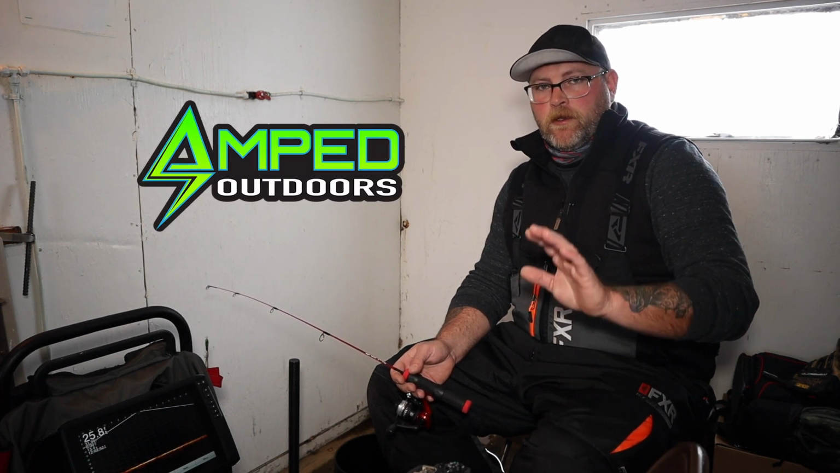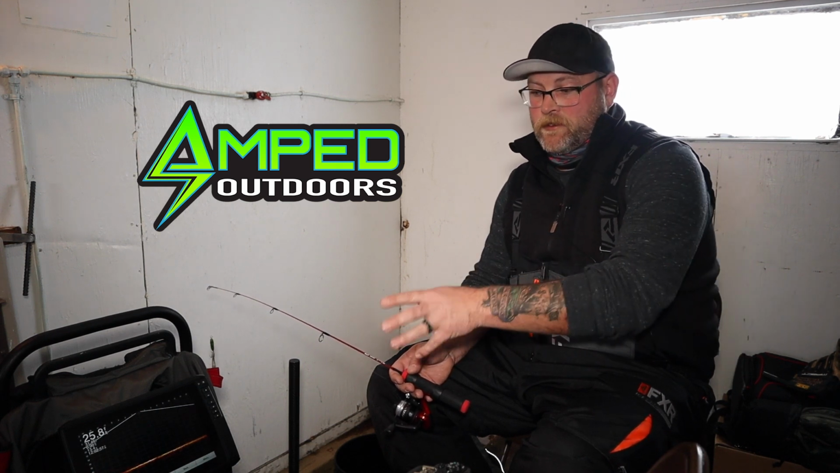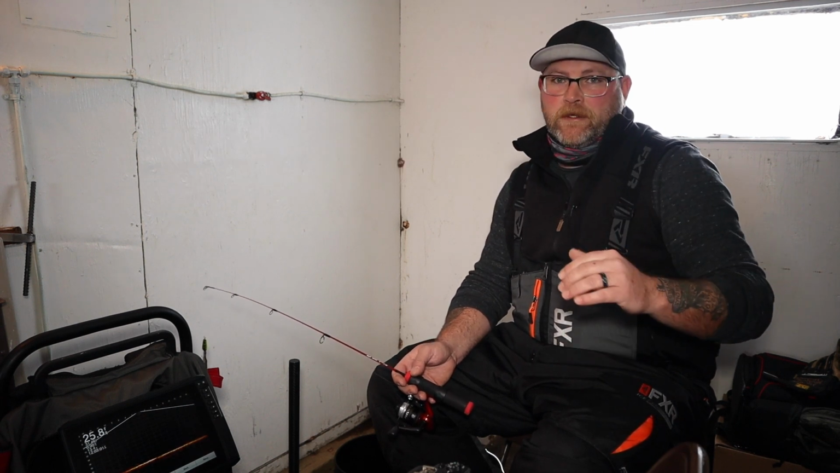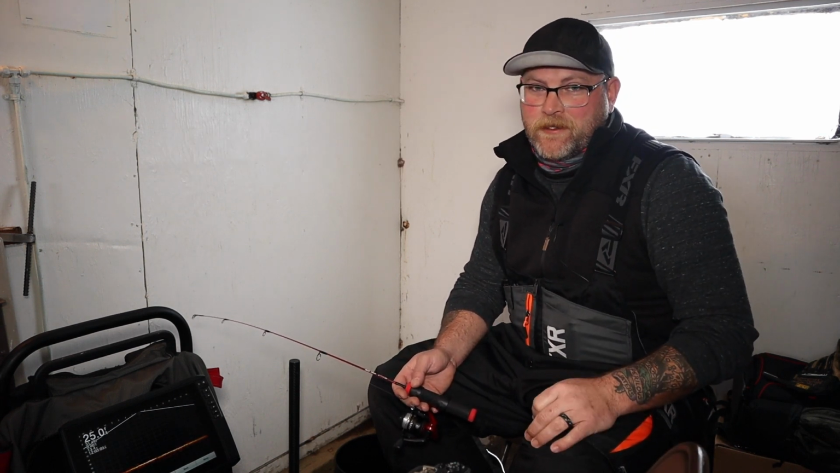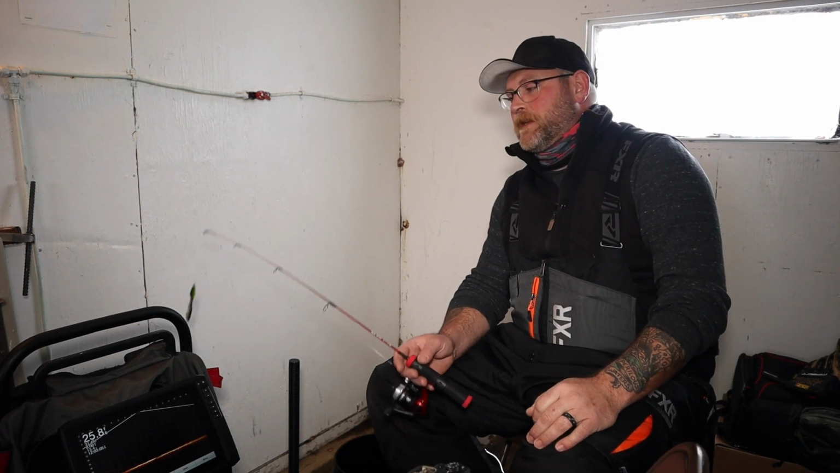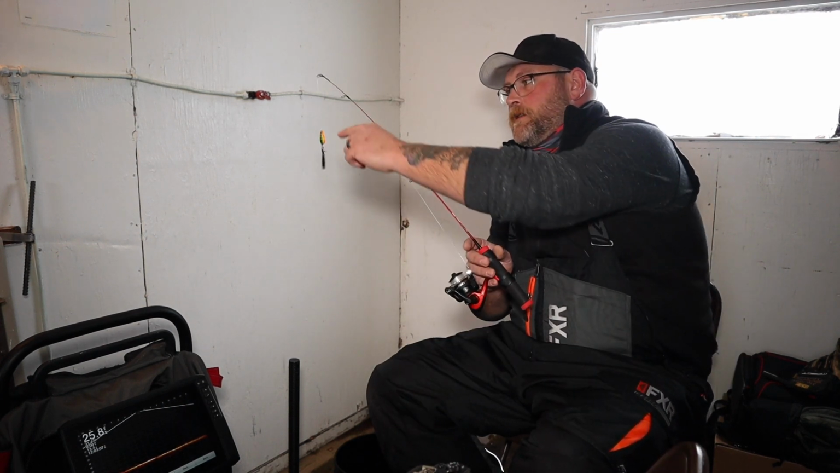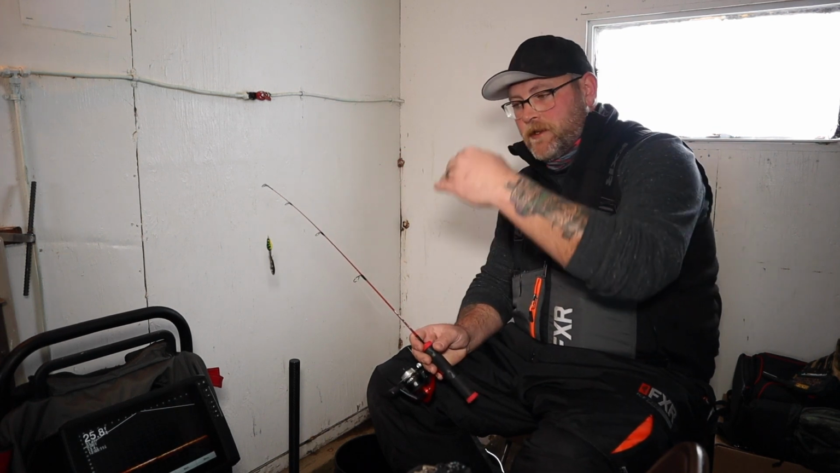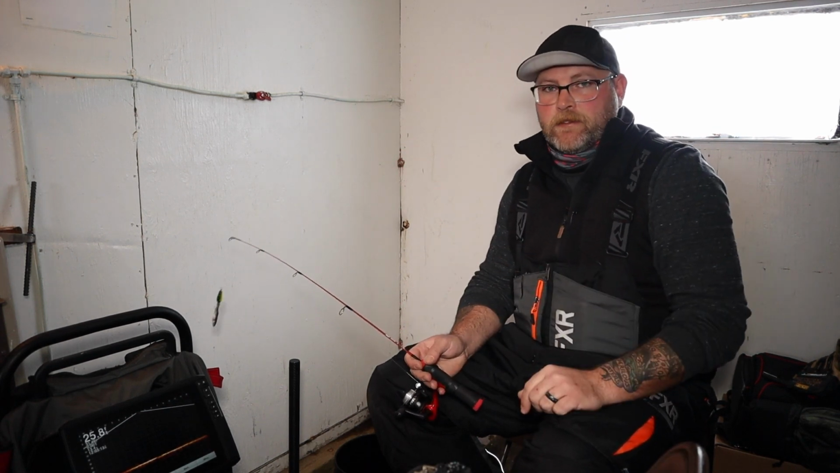We're using an Amped Outdoors 30 amp hour battery. Check those things out. Unbelievably long runtime, even with this live technology hooked to it and a unit. Fantastic. Something like 14 hours on a 30 amp hour battery. It's ridiculous. I'm going to be using the same pole, the same Lindy's glow spoon with the minnow on it, so you guys can see it dropping on the screen looking exactly the same.